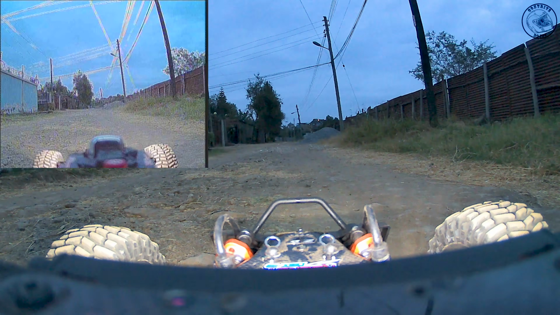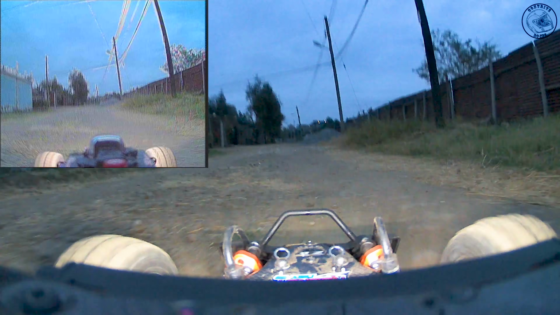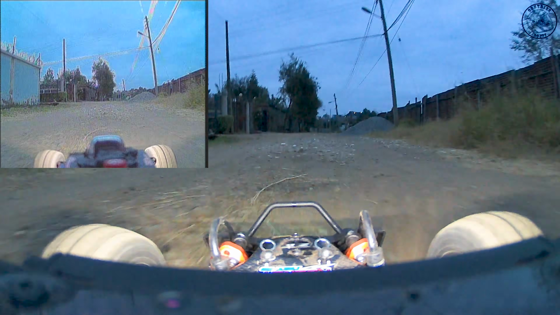I plan to fast forward at different intervals and resume normal playback speed to see how each camera performs as it gets darker.